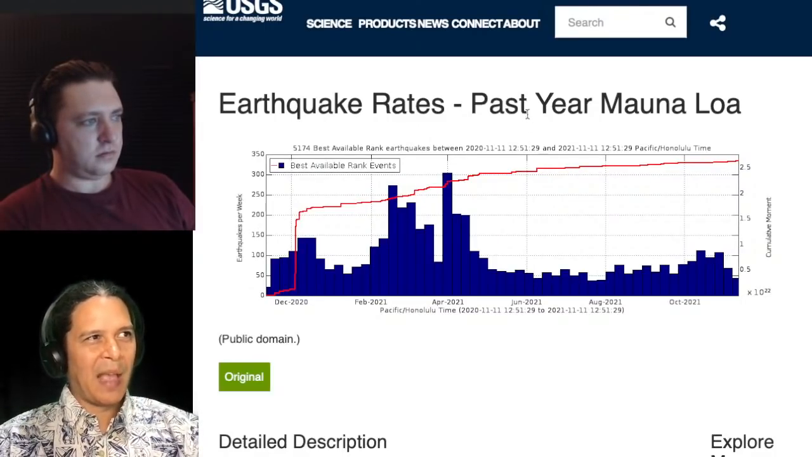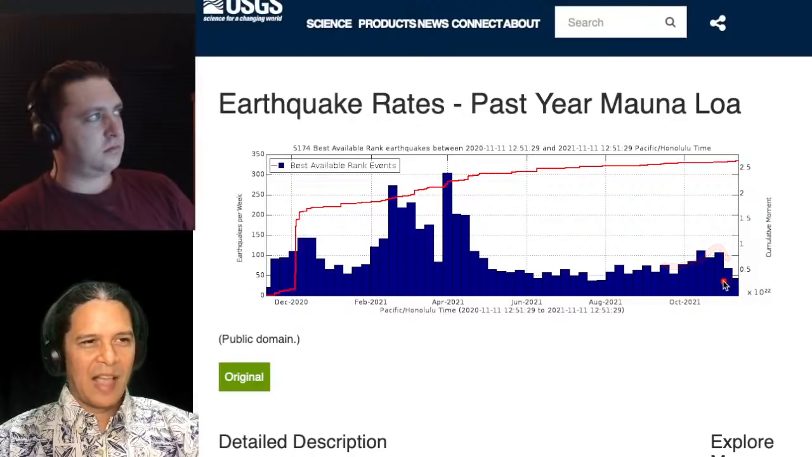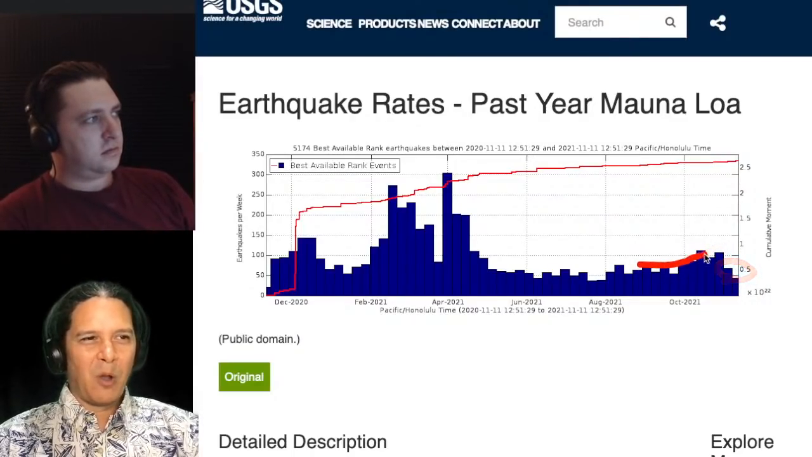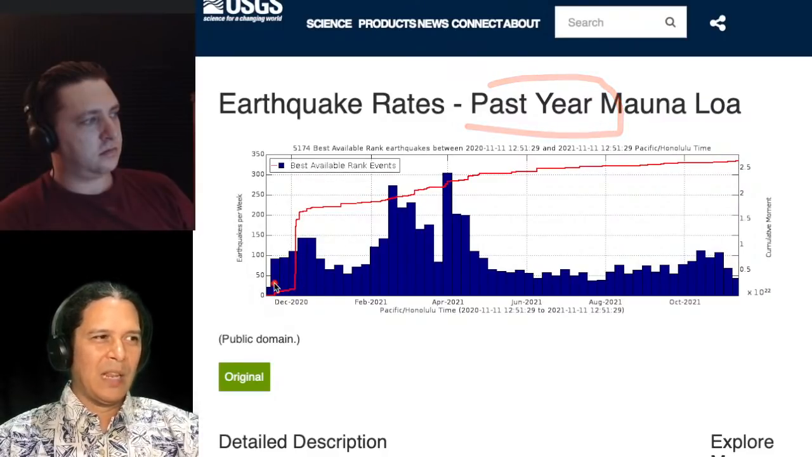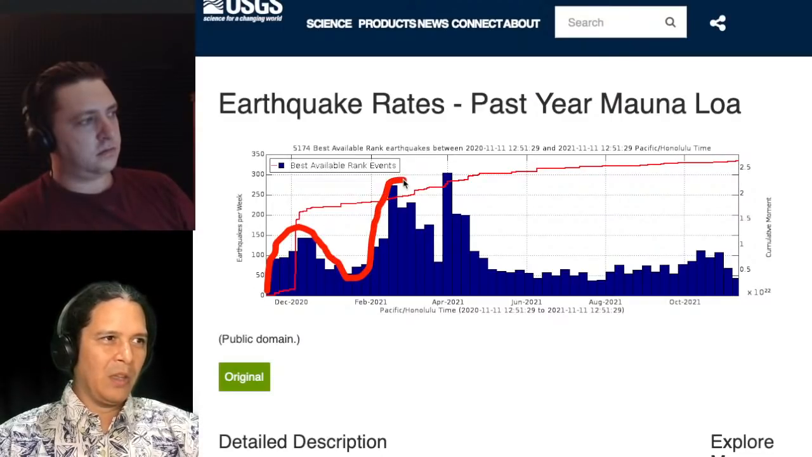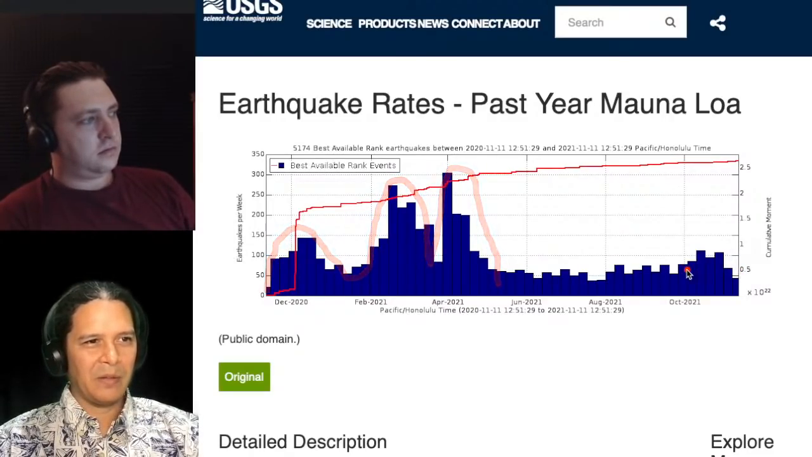So, earthquake rates over the past year in Mauna Loa. You can see we had a slight little bump, getting up over 100 earthquakes per week, close to it for a few weeks, but just last week dropping back down to around 70 or so. So very small increases here, right? Kind of small in the context of the last year, where back in December 2020, we started really having the beginning of these sequence of 3 big swarms of earthquakes. So in comparison, anything over the last year is still pretty small.